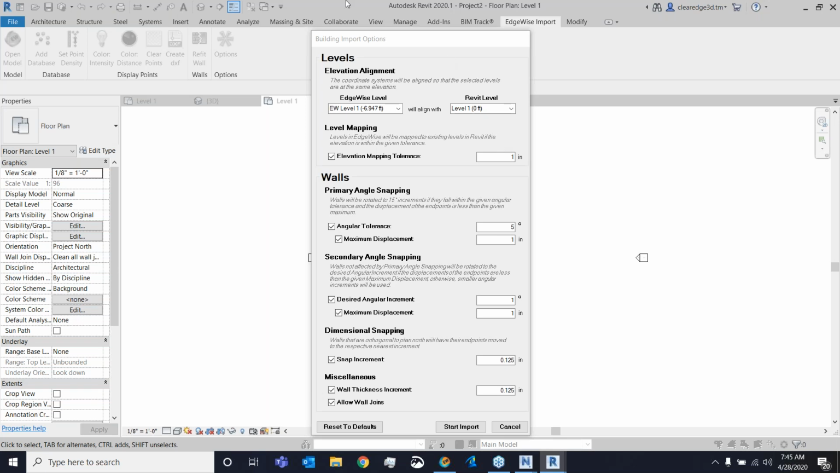Number one, level mapping. If you already have your levels set up for your project, you can match the Edgewise levels to the existing Revit ones. That's this section up here. Number two, in the middle, we have angle snapping. With angle snapping you can set tolerance values, and it will snap the angles. So, for example, if you have an 89-degree angle between two walls, it'll snap that to 90, cleaning things up and making the numbers more friendly to Revit itself.